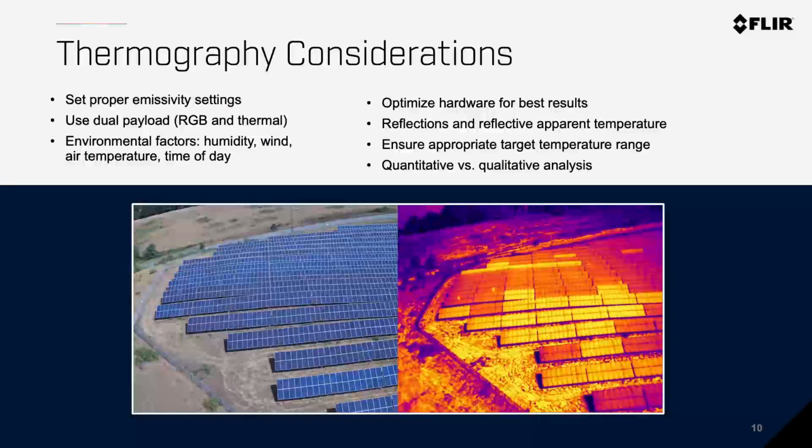A few other considerations. Like I said, you have to make sure you set the proper emissivity settings prior to flight. As Austin will touch on in just a minute, it is crucial to use a dual payload. You need to have thermal imagery as well as RGB visible imagery to make sure that you're not having any false positives when you're collecting your aerial thermal data. You have to consider the environmental factors. Humidity, wind, air temperature, and time of day are all considerations that you need to look at prior to flight.